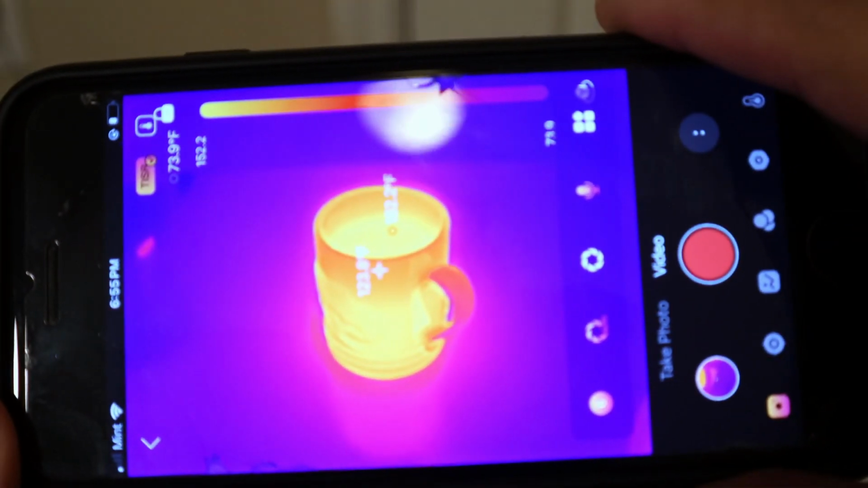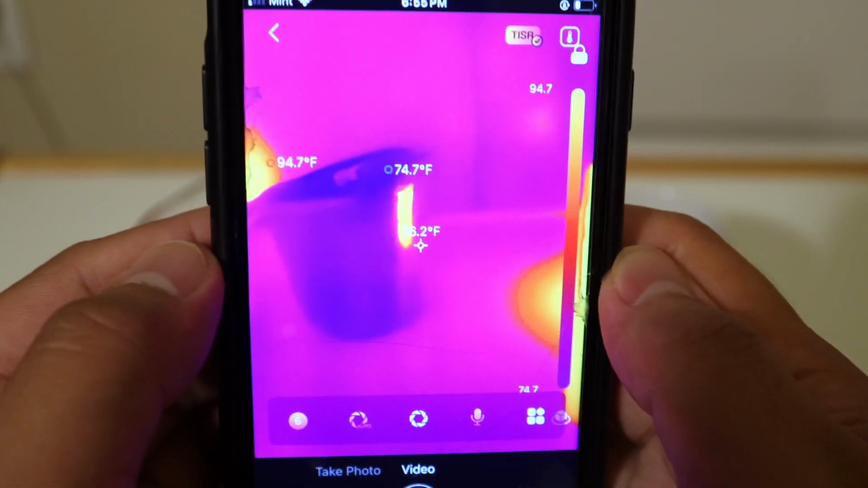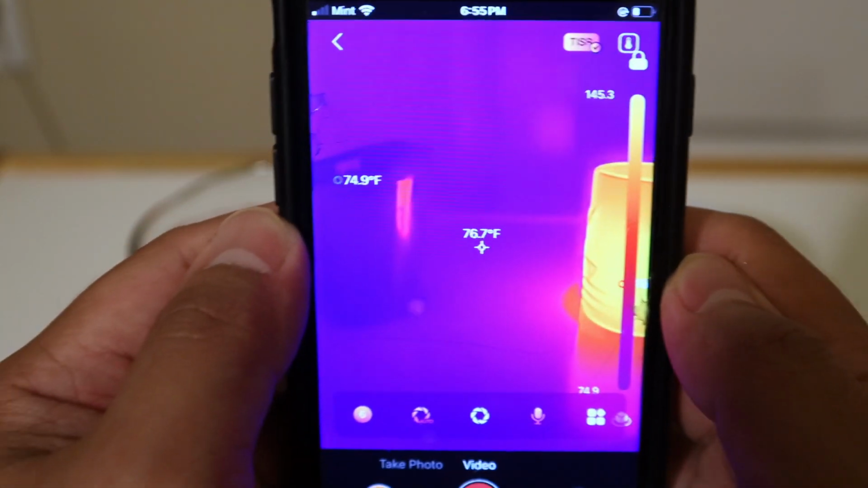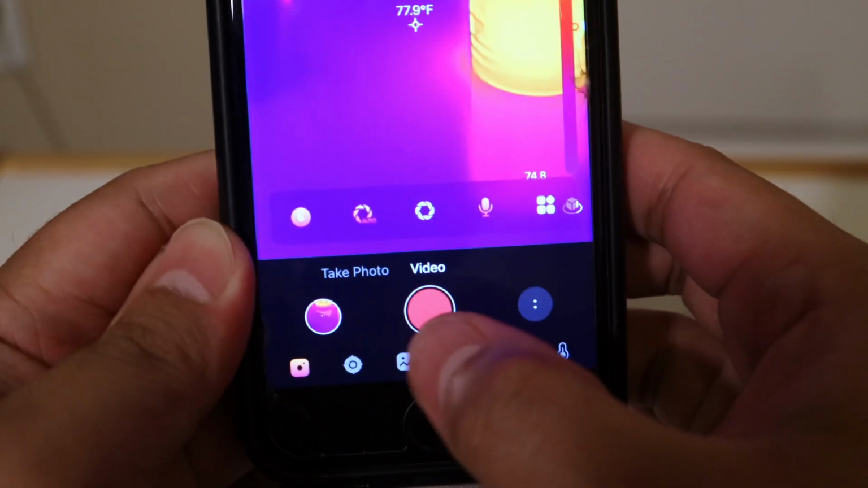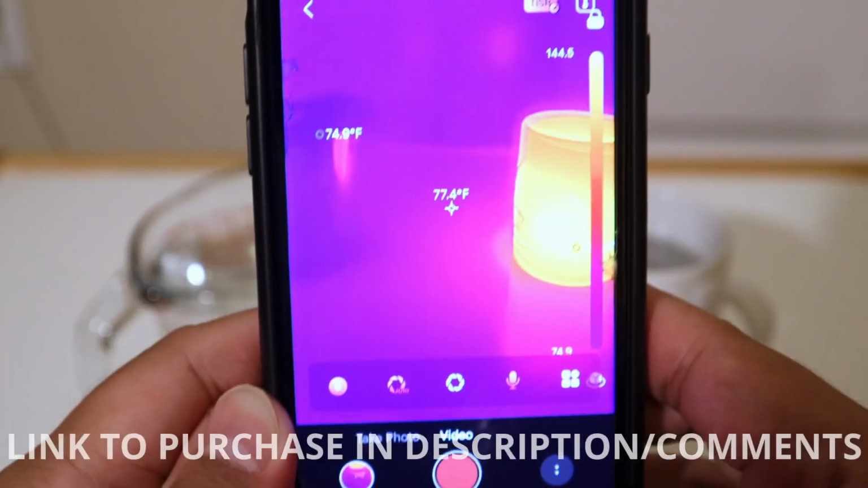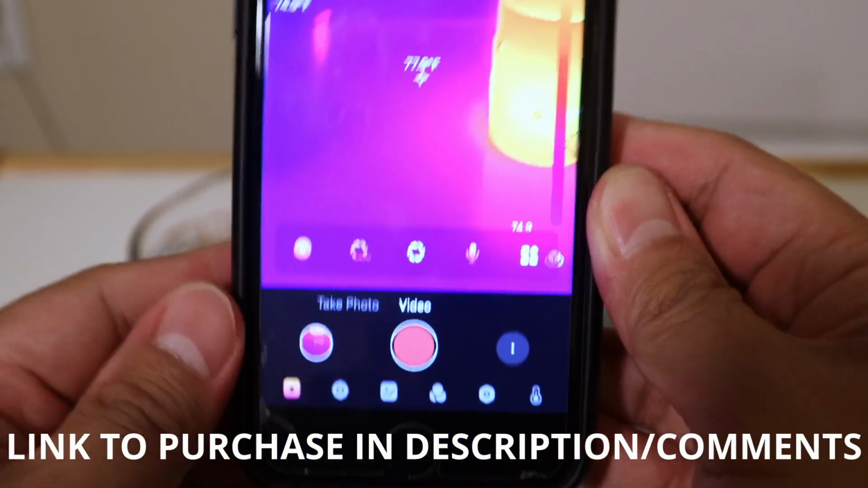By default, it'll read what's in the middle of the screen. It'll give you that temperature, and it'll also read the coldest part. It's pointing to the cold cup there, and then it will read the hottest part, and that will be represented by this graph over to the right. One of the key things you'll notice is that you can take photo and video of what you're recording. That is helpful to you. Starting from the very left, let's take a look at everything that we can adjust.